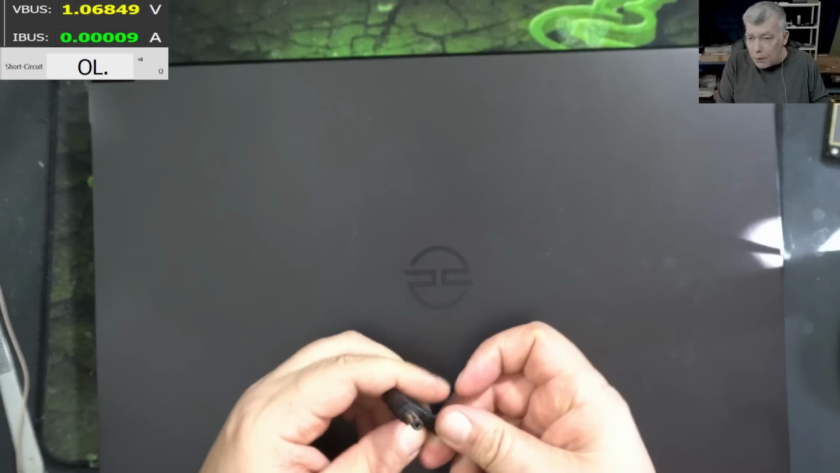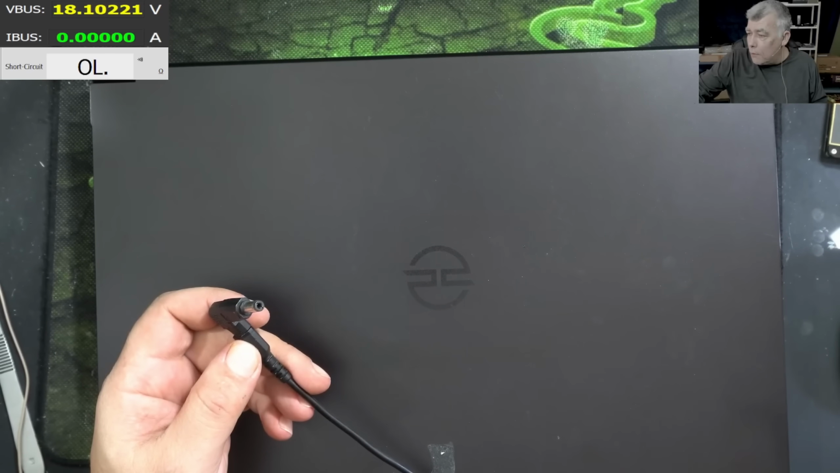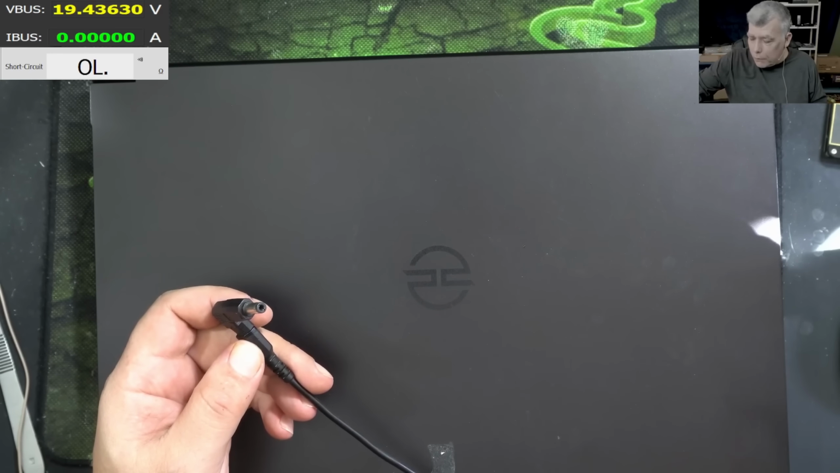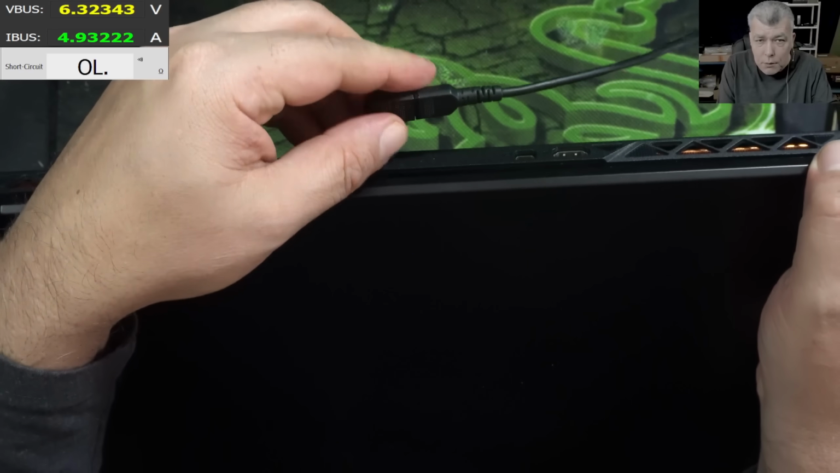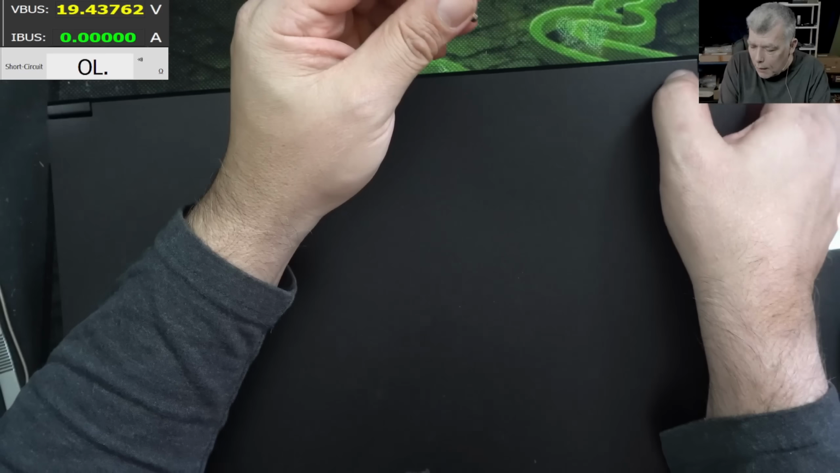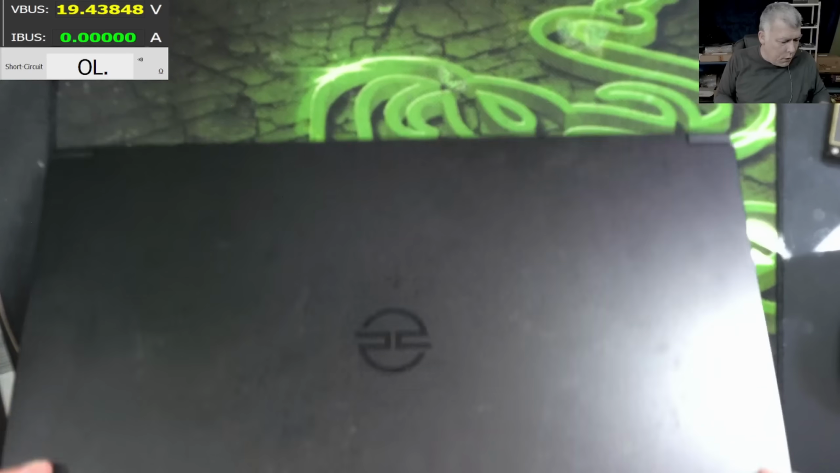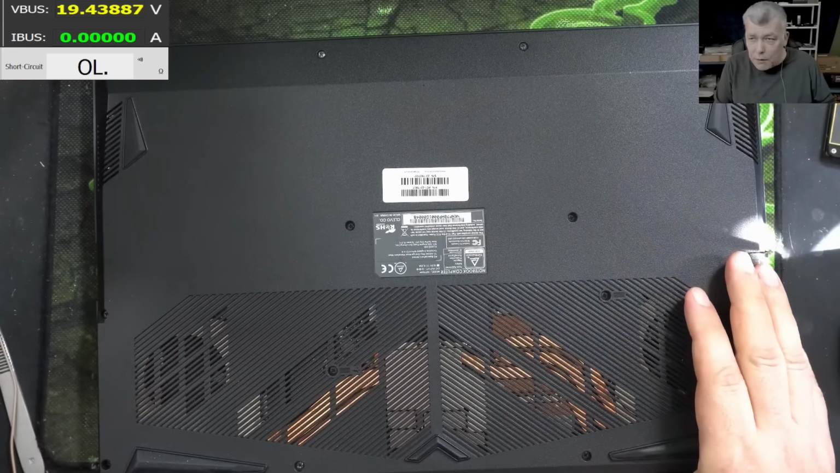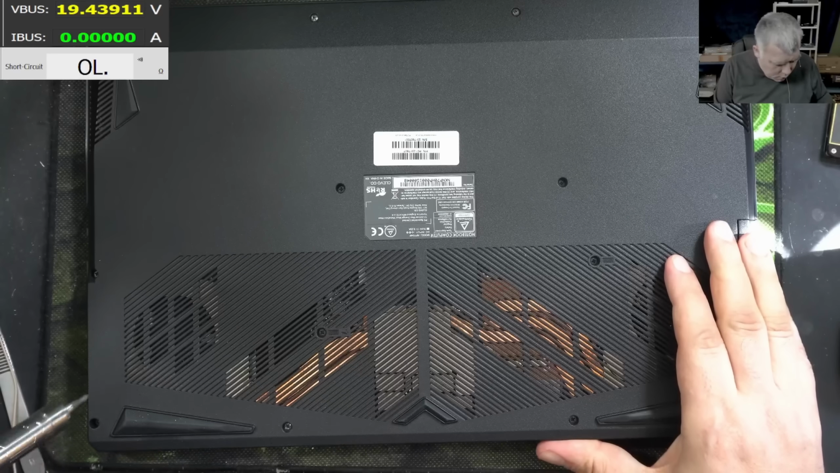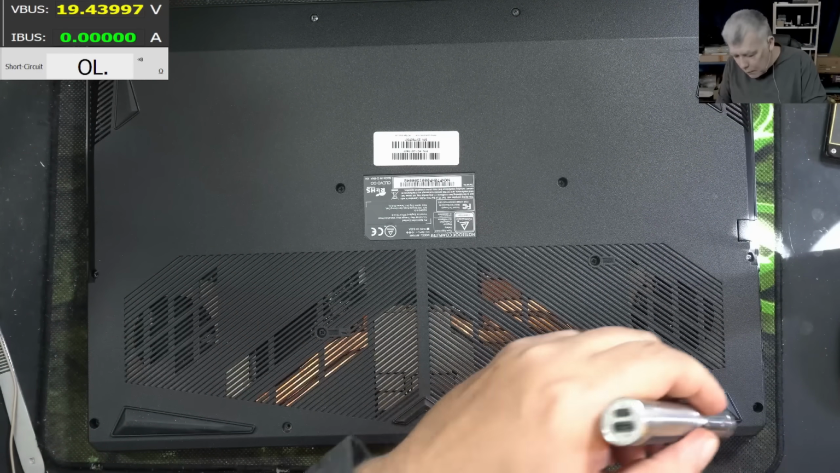So we have the charger, 19 volts, lot of current. Let's see, plug in the... What is that? Okay, it's shorted, but you've seen the voltage. I mean, everyone's seen it shorted. You've seen the voltage. It doesn't mean the short is on the main power rail. It's not near to the charging port.